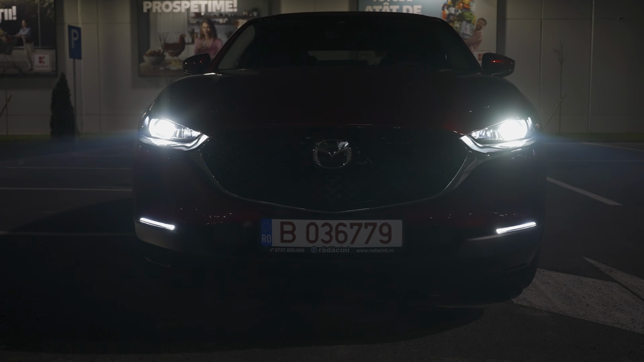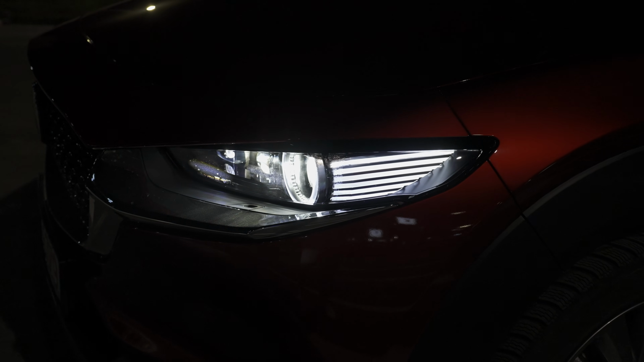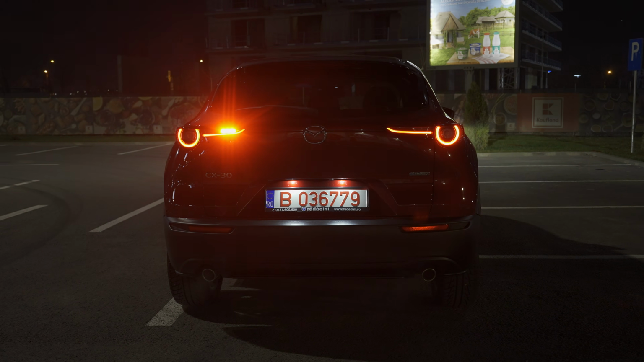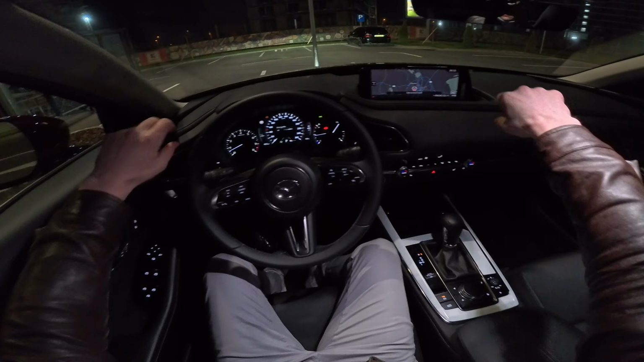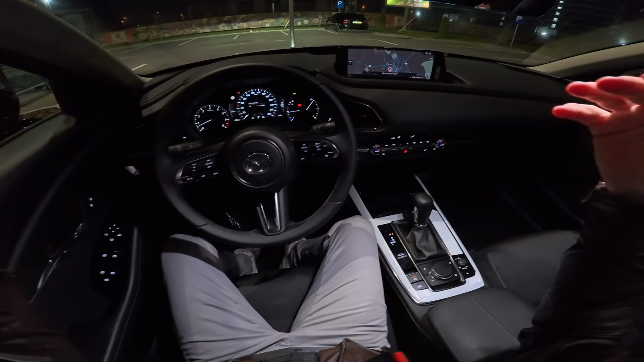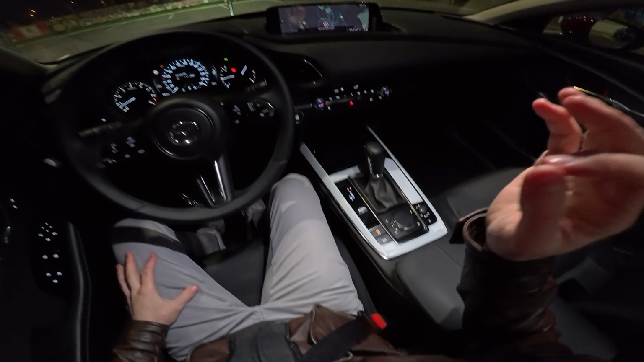That means it comes with a small electric motor like a starter, 48-volt battery that helps the petrol engine and the system consume less and have a little bit more power. And all this power is connected to a 6-speed automatic transmission. I think this is enough in terms of technical data. Let's start driving, because if you want to find out more information and technical data about the car, check out the full review video, because there I give you even more information. Now let's start driving it.